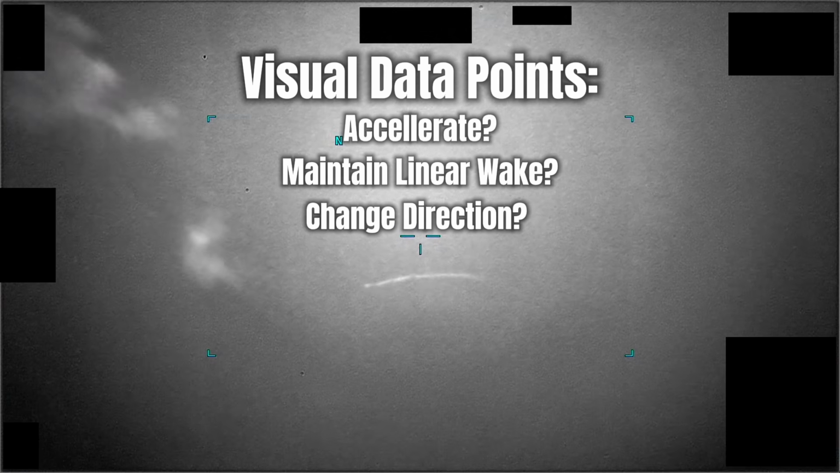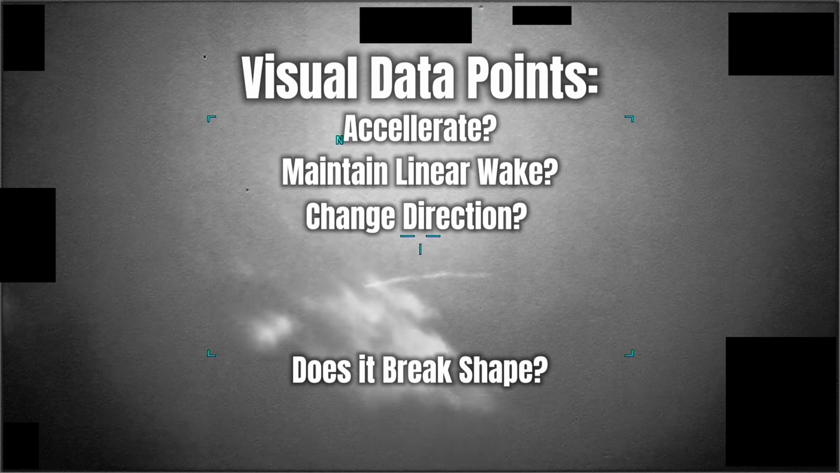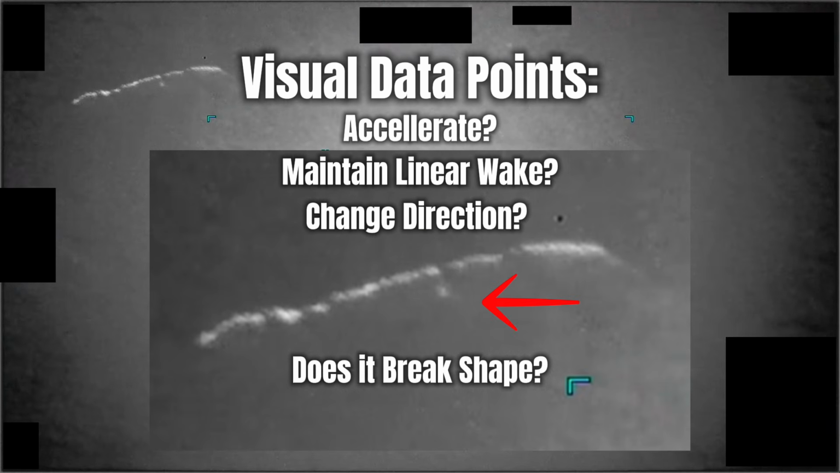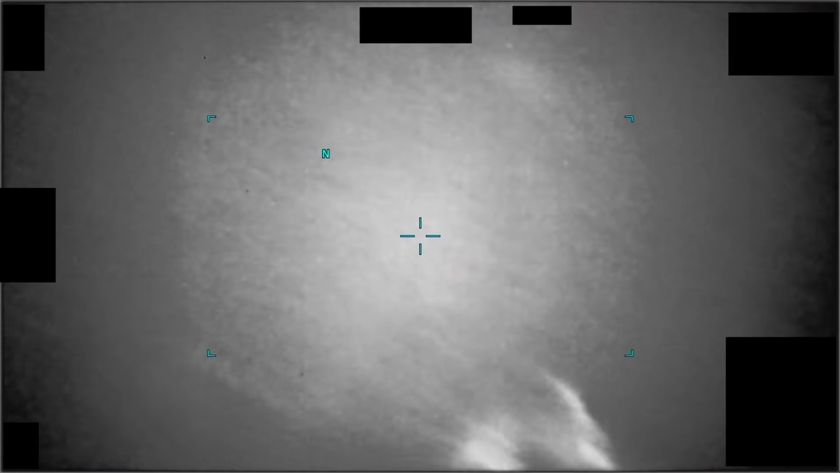It seems relatively consistent. Does the object itself seem to break shape? It does seem to break shape, especially at this one point here. You can see this one object, which is another point of contrast, trailing and following the main formation. It does so here just for a bit, and then it seems to merge back.